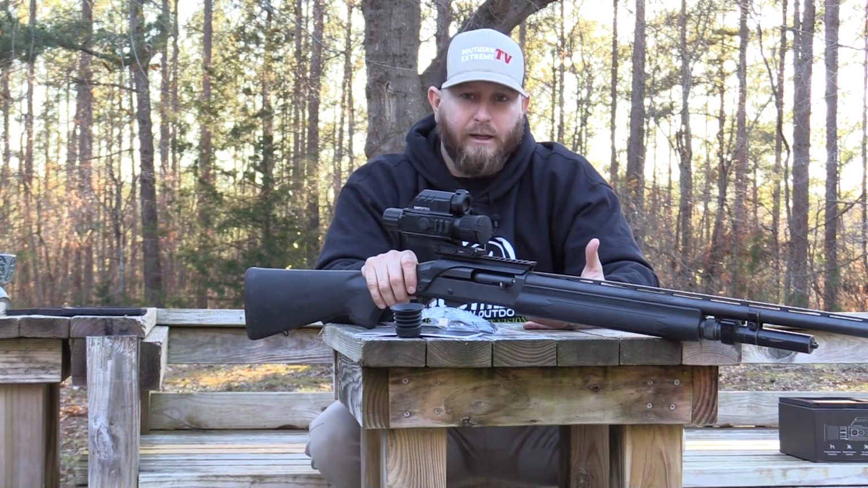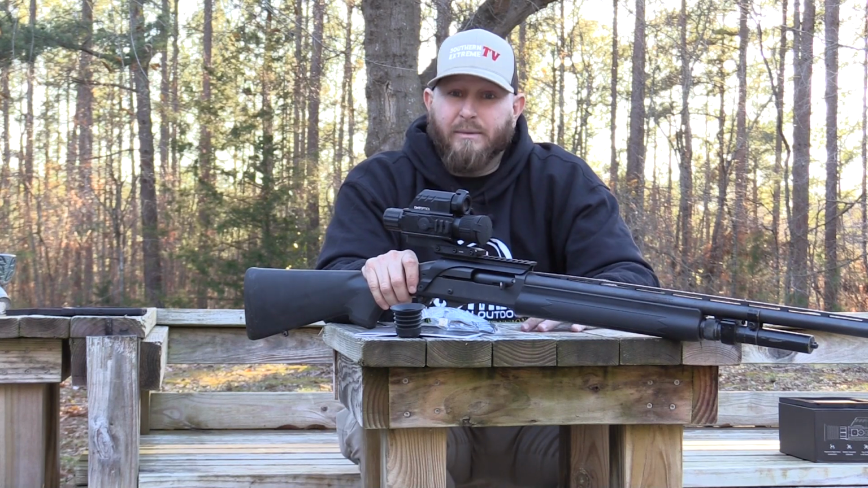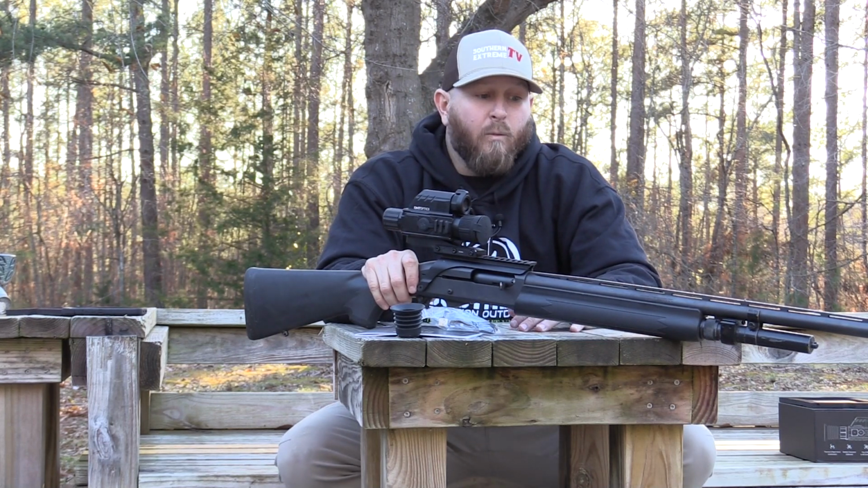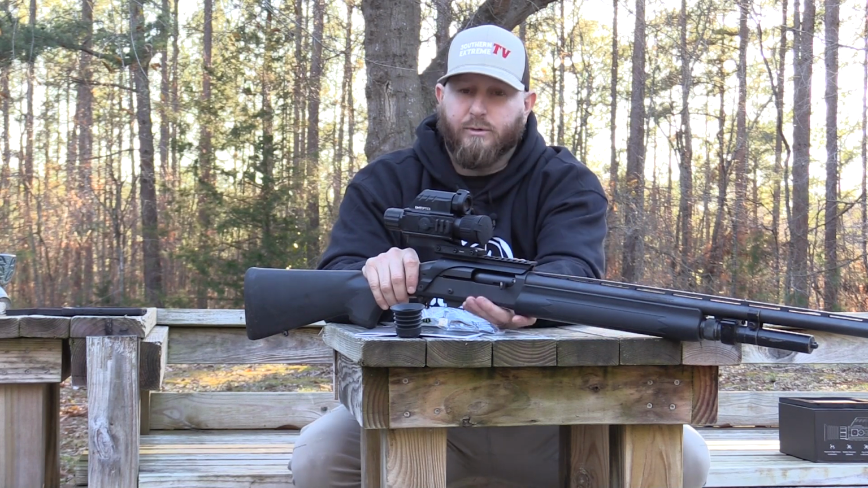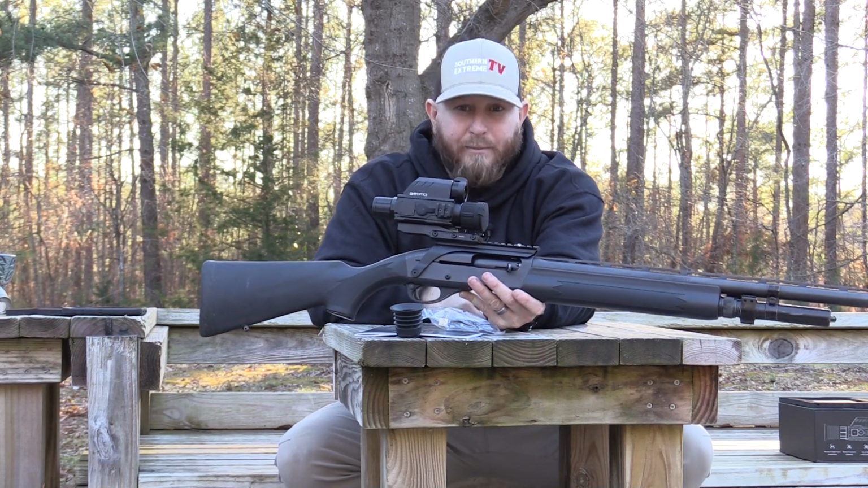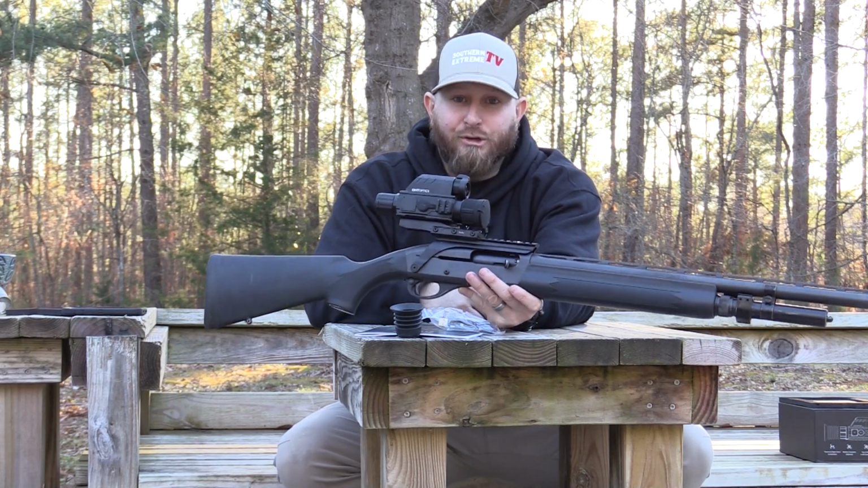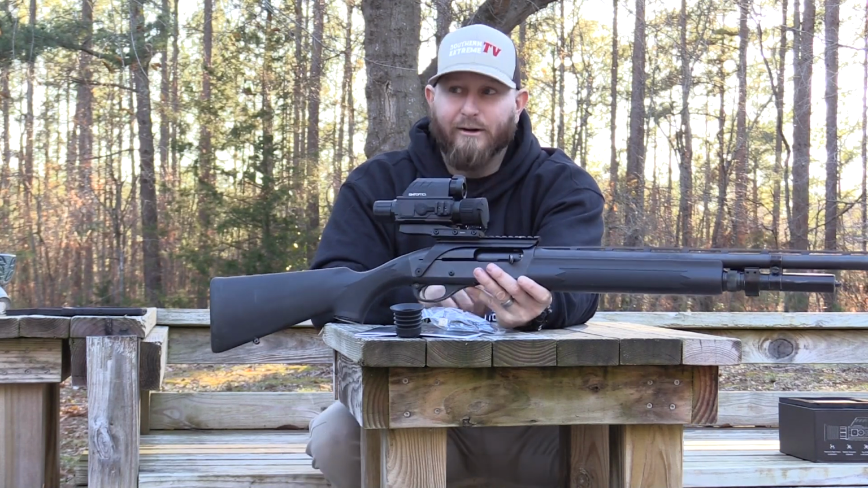We have a lot of thick pines, we have a lot of thicker hardwoods, we've got a lot of thickets up next to cutovers, and what this would allow somebody to do, if you live in those type of areas, is mount this type of thermal onto a shotgun. You could use this optic for turkey hunting, you could use this optic for deer hunting, you could use this optic for predator hunting.